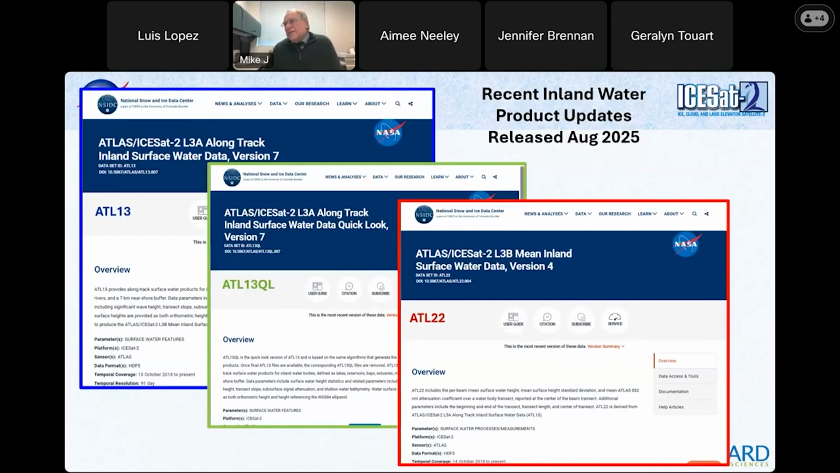Okay, so what do we have? What does inland water really offer? We have 3 sets of products. First, we have the long track product, the short segments. They're the baseline. We do all of our analysis right here on ATL13. It's a level 3A product, a long track product. When you cross a water body, you get the full suite of available water surface products in ATL13. That's where like 90% of our work goes.